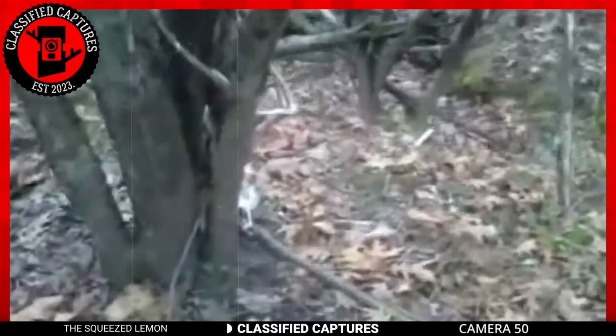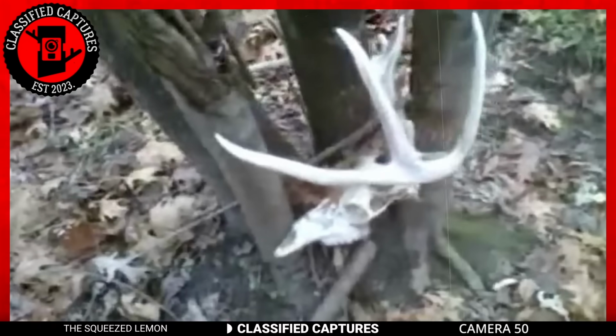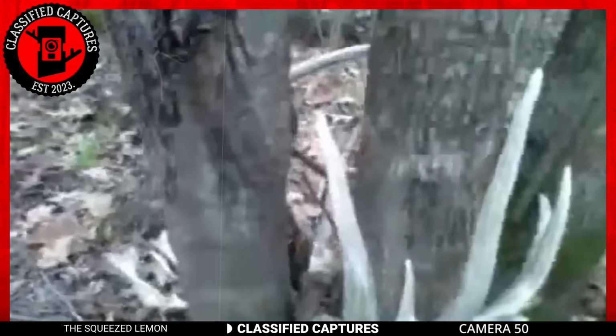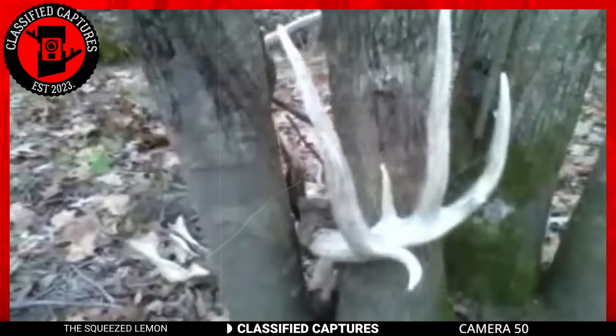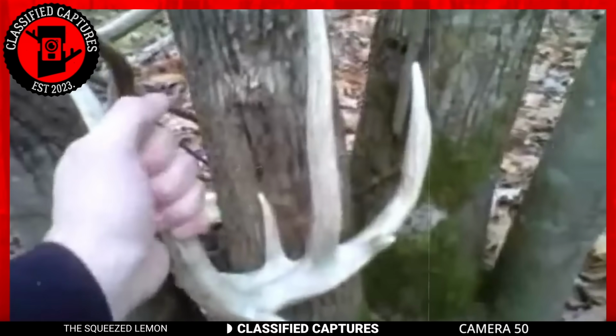Amid the dense forest, an elk skull is lodged between the branches of a tree trunk. How did it get there? Was it a deliberate act or an unfortunate accident? As the camera zooms in, you can see the intricate details of the skull, the antlers still attached to the bones. It's a haunting sight, almost like a message from the wilderness itself.